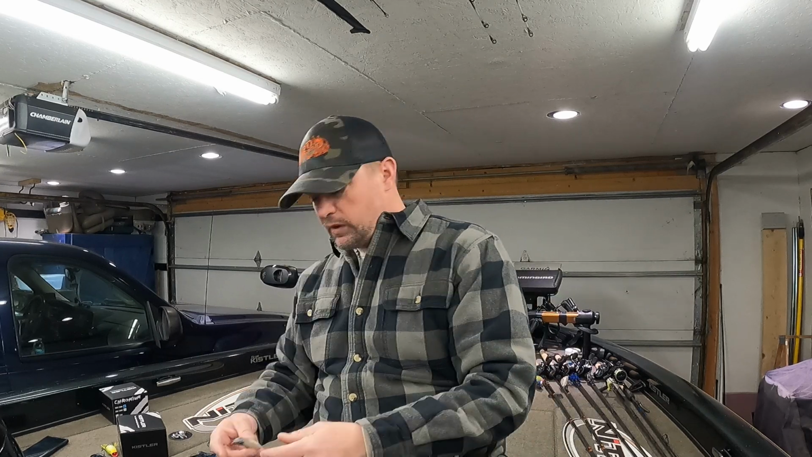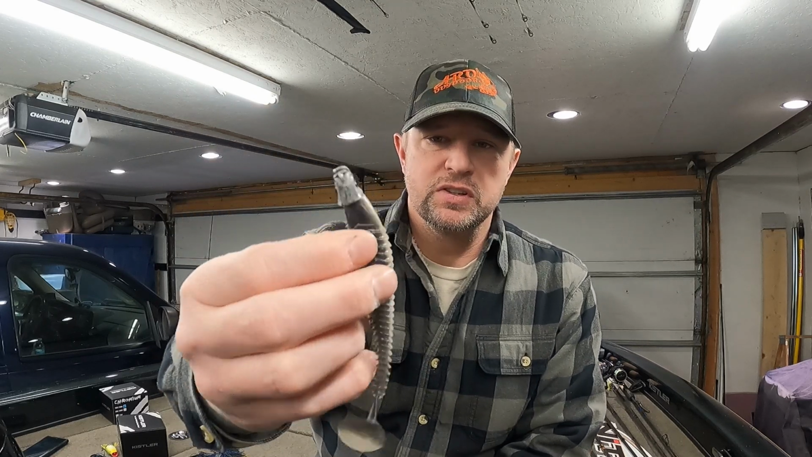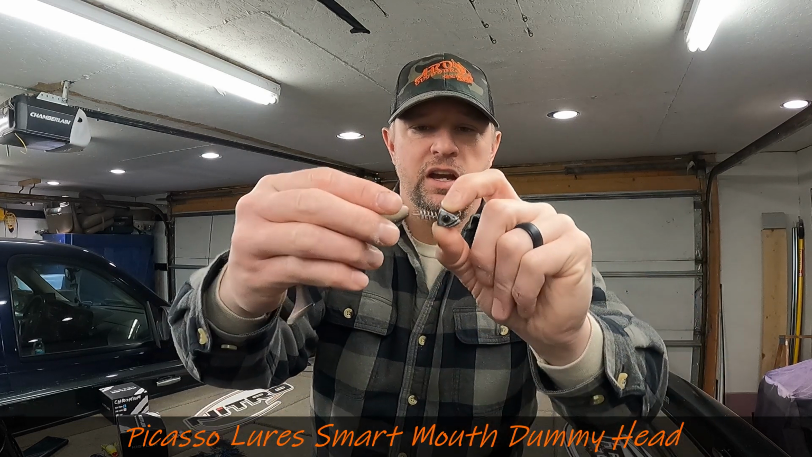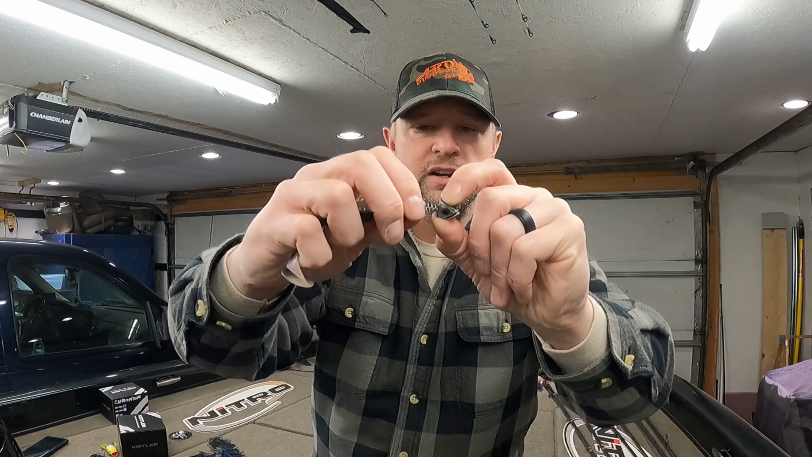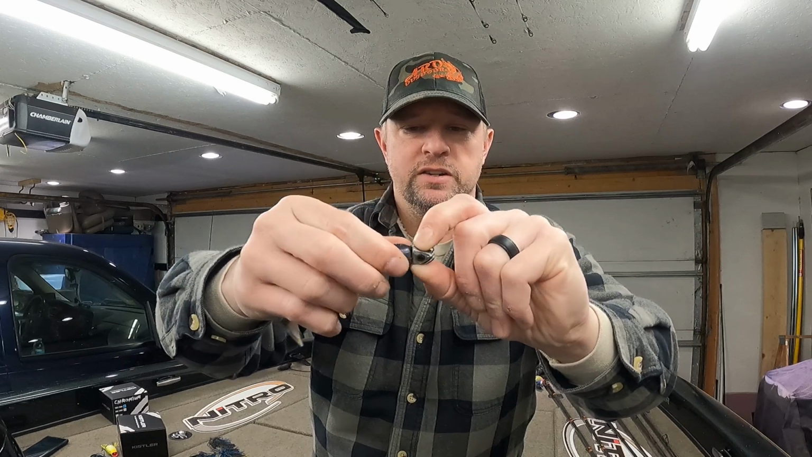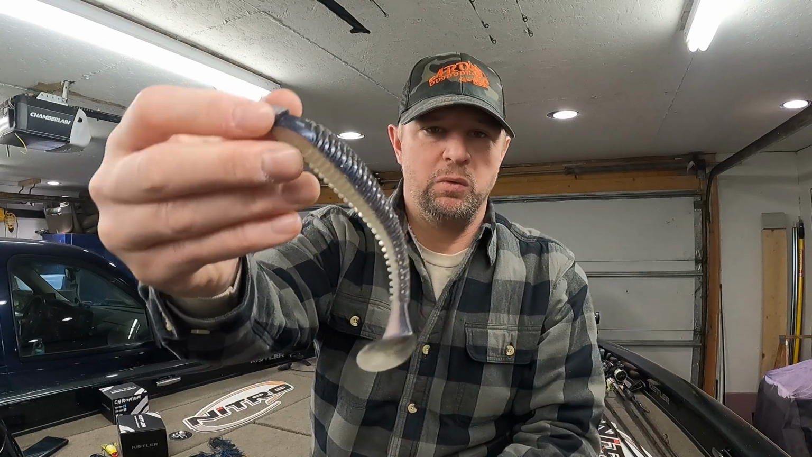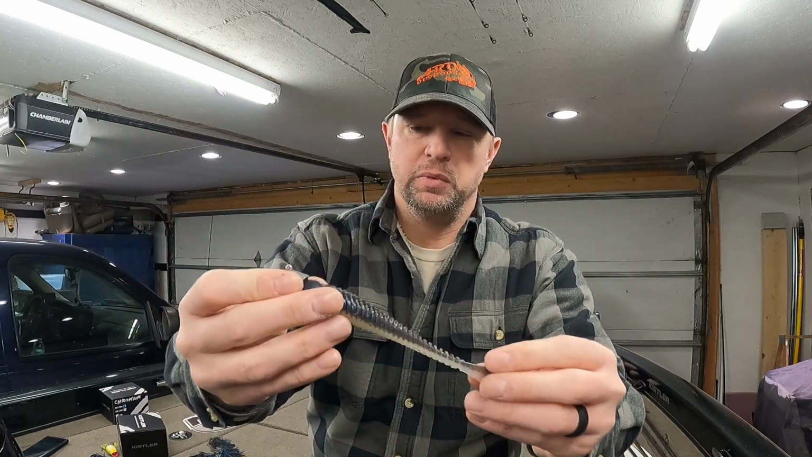Case in point, I'm flashing this here. I'll show you guys this first. This is a little head by Picasso, and I can't remember the name of it. I'll put it down on the bottom here. But all it is, it's a screw lock with a jig head on it. That's all it is. And you just turn it on in there like that, and you've got no hook on there, so you're good to go. Now this is a larger swim bait. You might not want as large of a swim bait on there, but this is typically one that I fish for largemouth.